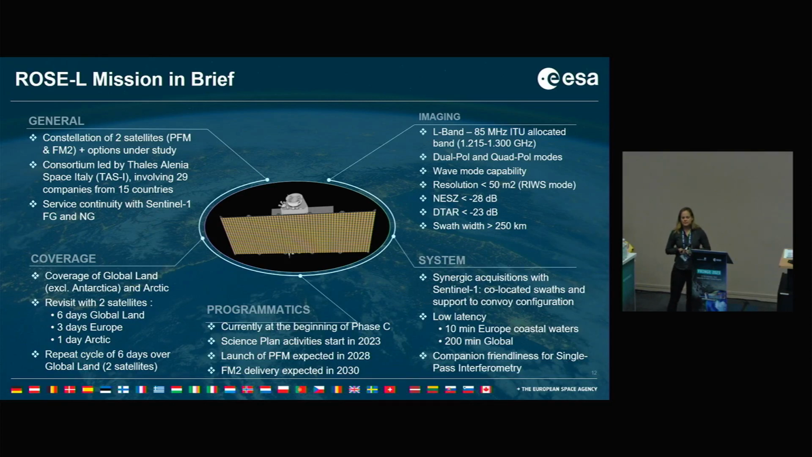The revisit with 2 satellites is 6 days for global land, 3 days for Europe, and 1 day in the Arctic. And the repeat cycle of 6 days over global land is met by the 2 satellites, so it's very similar to Sentinel-1.